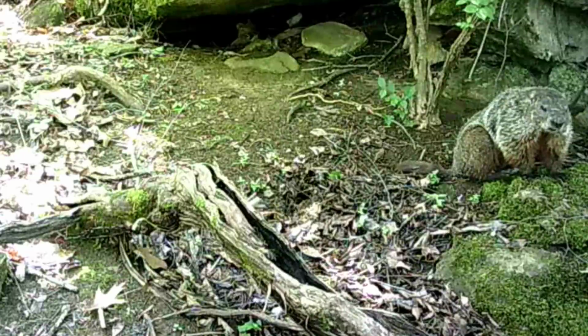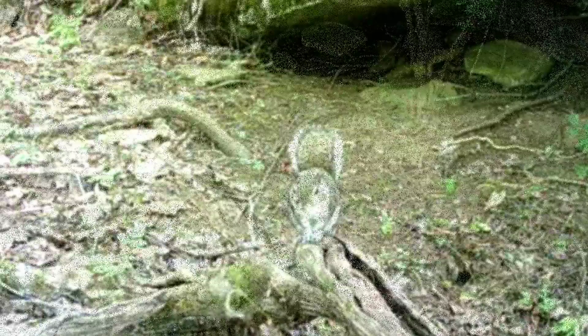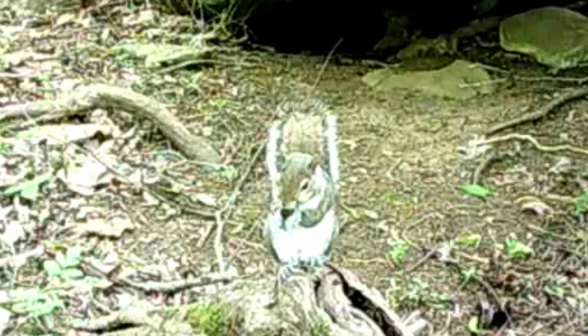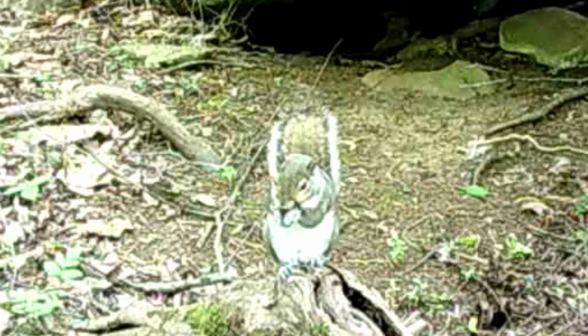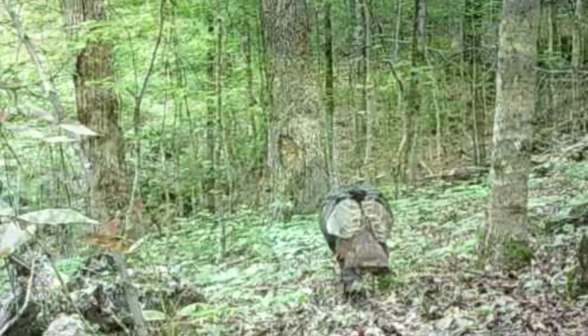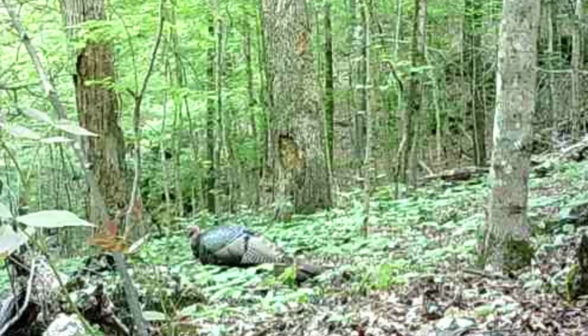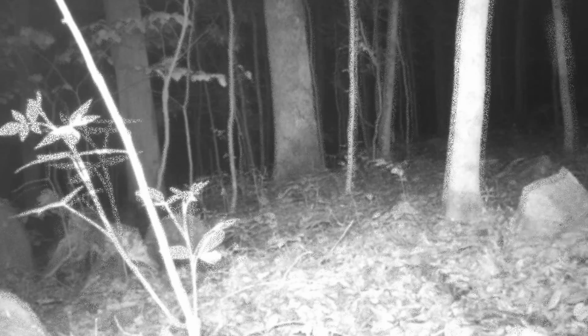Then there's old Dirty Dan, up stirring around, checking things out. And there's Ricky the squirrel, like he's posing, but he brought his lunch along with him too. He always likes to sit on this little perch here and eat his lunch. And old Tom Turkey, he's still out scrounging for these hens. Still at it. Come dark, the old coons are coming off the den trees, heading out.